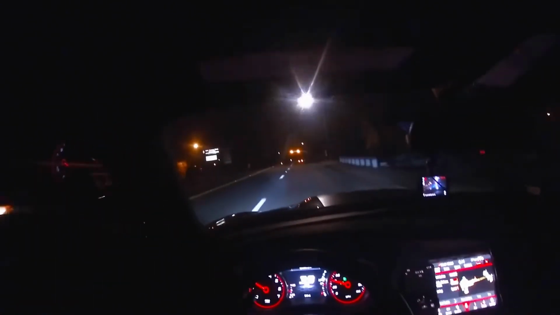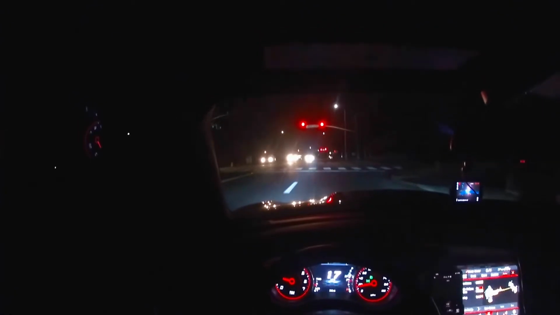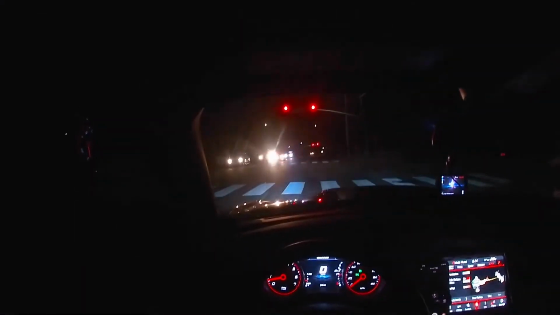Wanna turn yellow, man. This car loud though, so even if I wouldn't be speeding, the car loud, so if they hear it, they're gonna automatically assume I was speeding.